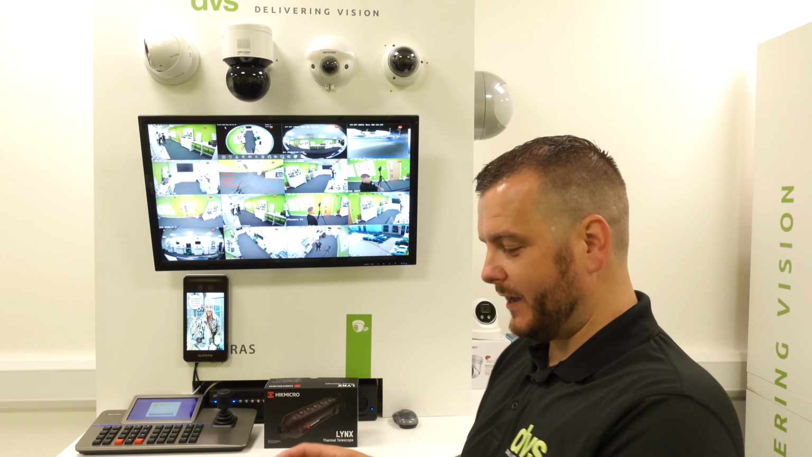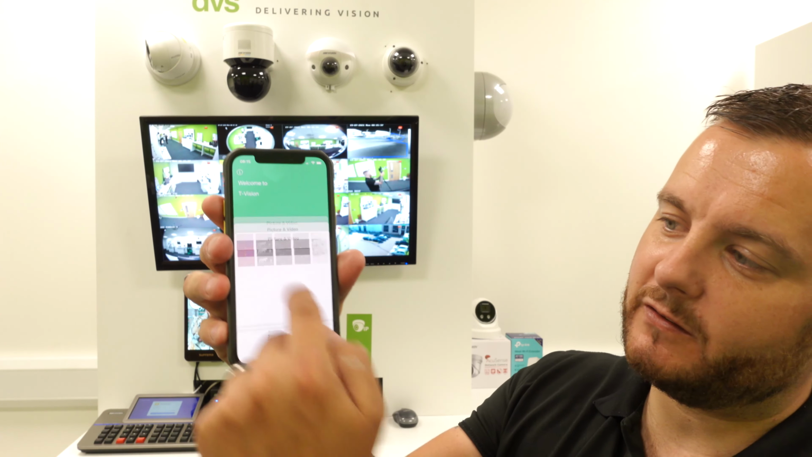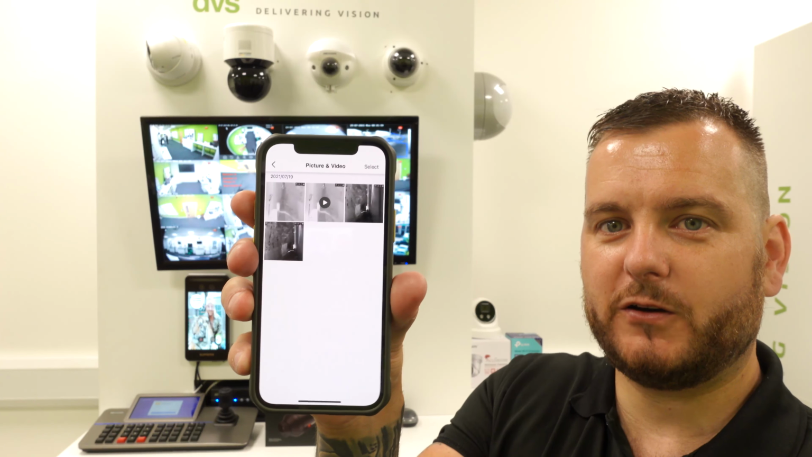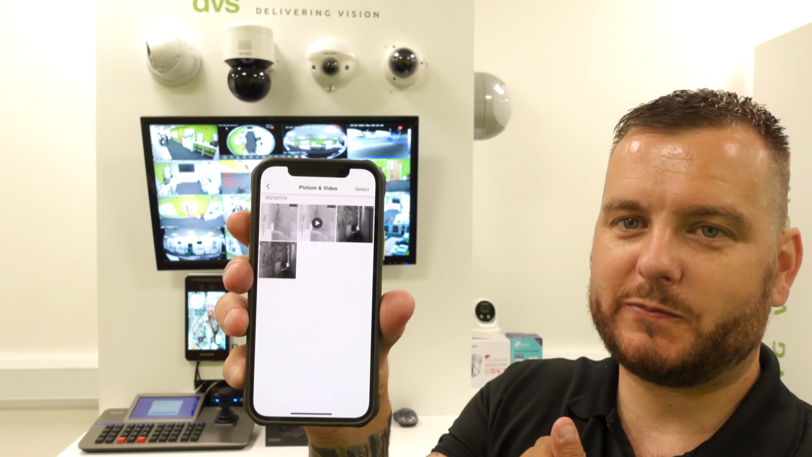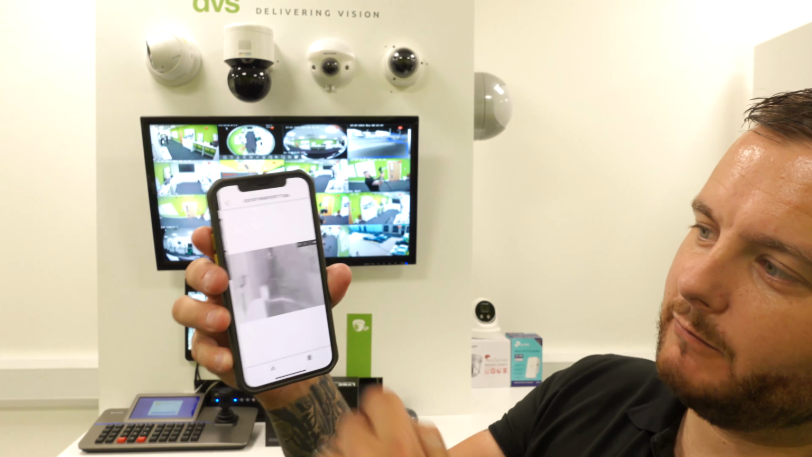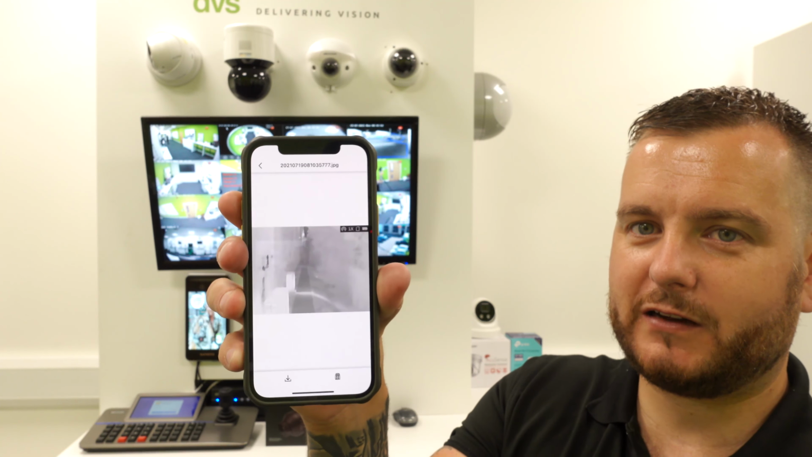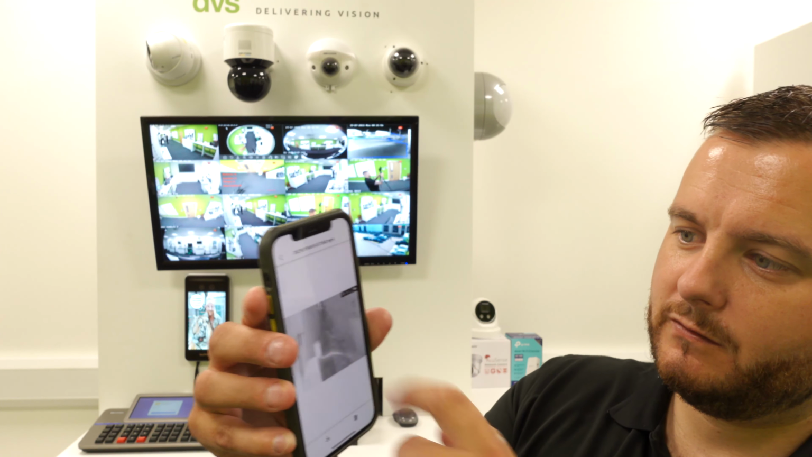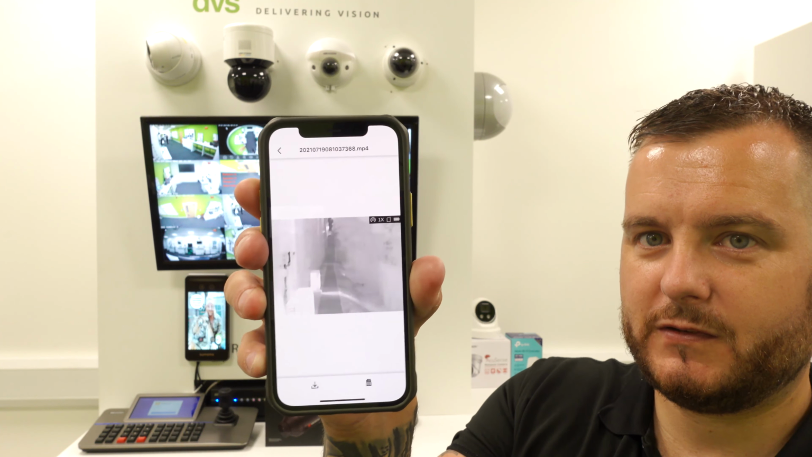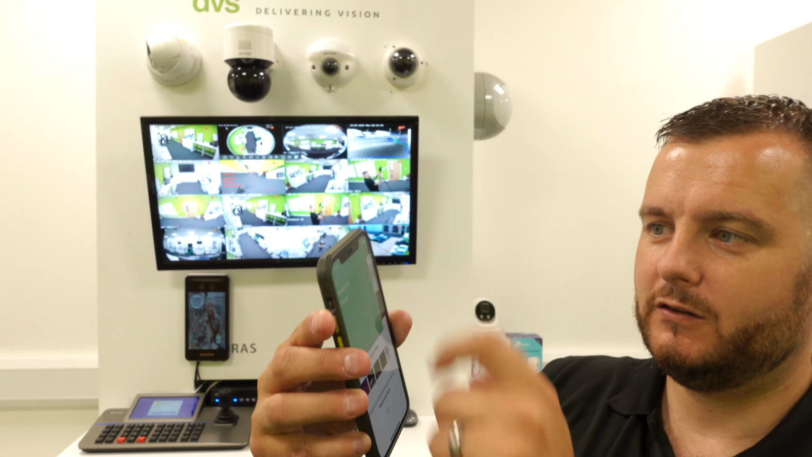Okay, so on the T-Vision app, you saw me walking around with it. If I go to the app and go to the pictures and videos, you can see all of the pictures and videos that we took via the app, and you can also import them using your PC and a USB cable. When you open it, you can send that on using email, text, WhatsApp, those kind of things. And again, with the video, that's full traceability where you need it.